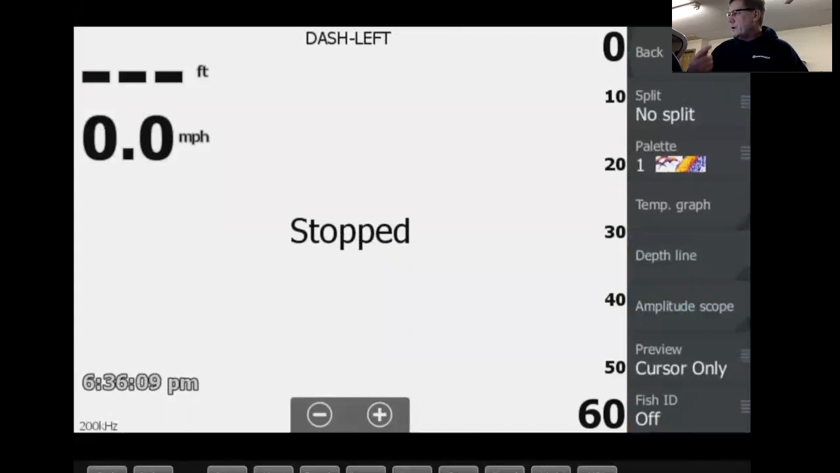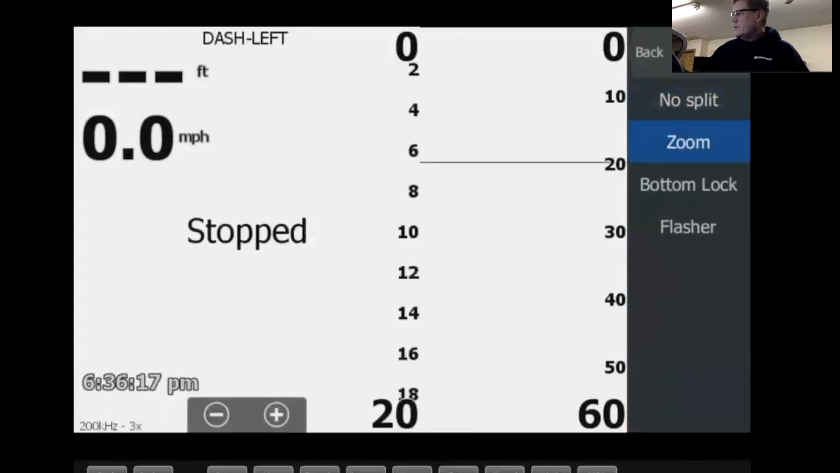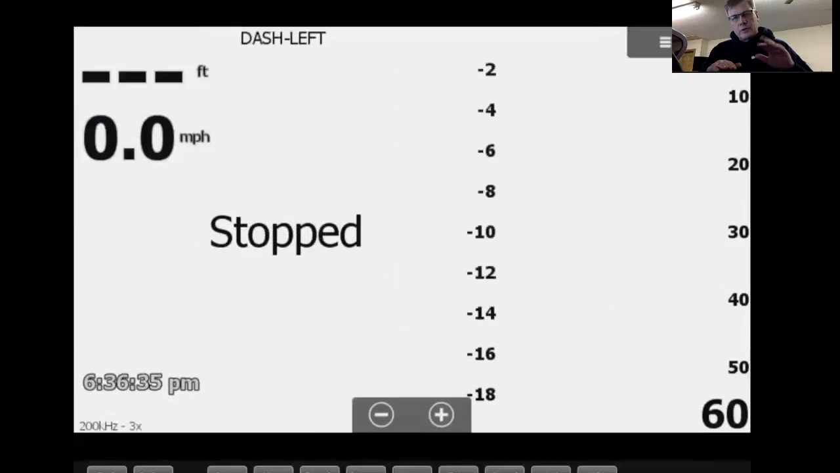View, here's some settings in here. So let's say you want to do a split screen. Here's how you can do a split. Right now I got no split. Zoom. So I do a split screen zoom. Bottom lock. What bottom lock basically does is keep the bottom perfectly flat. Instead of going over any undulations in the bottom, any depth changes, it'll keep the bottom perfectly flat at the bottom of the screen. So it just draws a flat line, and then the digital depth will change.